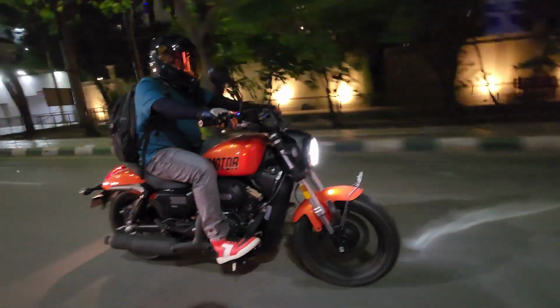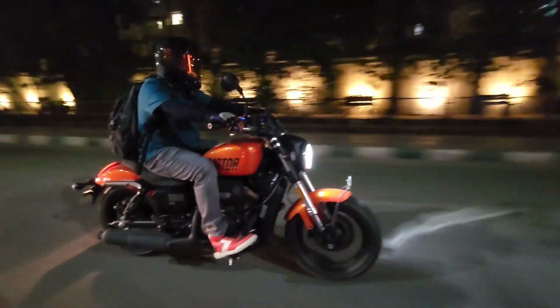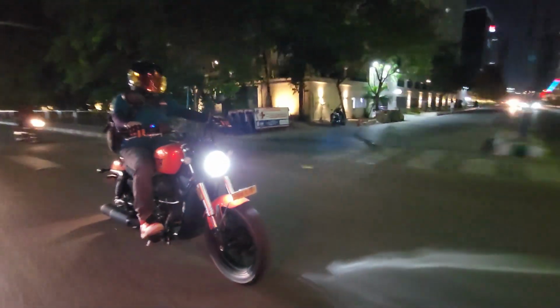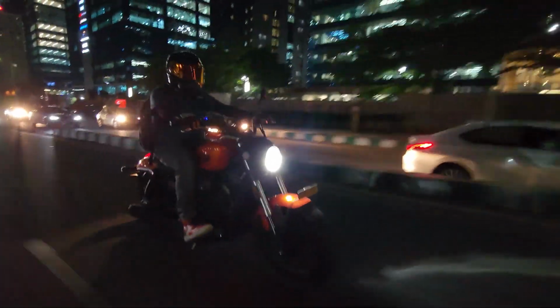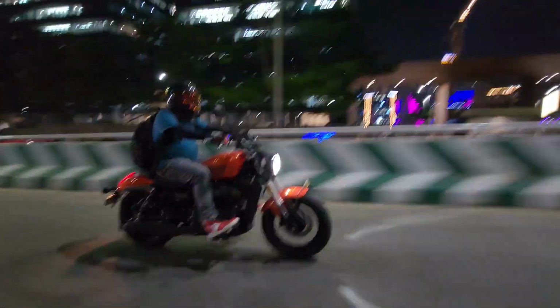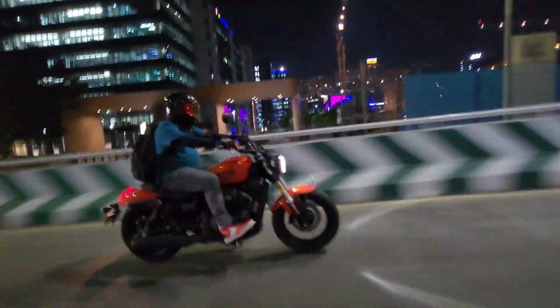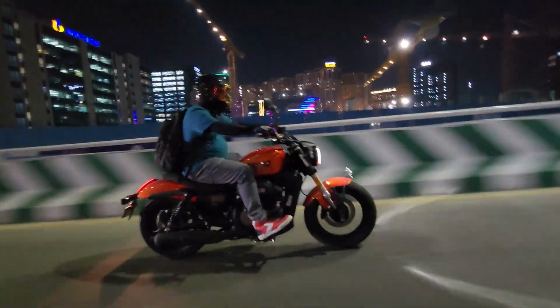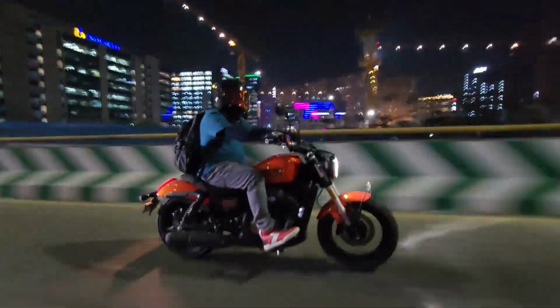So once again, highlighting the power figures: V-twin liquid cooled engine, SOHC single overhead camshaft, 4-stroke 8-valve engine, 296cc, and 30.3 bhp at 9,000 rpm is the max power, and 26 newton meters at 5,000 rpm is the max torque. So now that I've given you the overview, let's go ahead with the ride review.